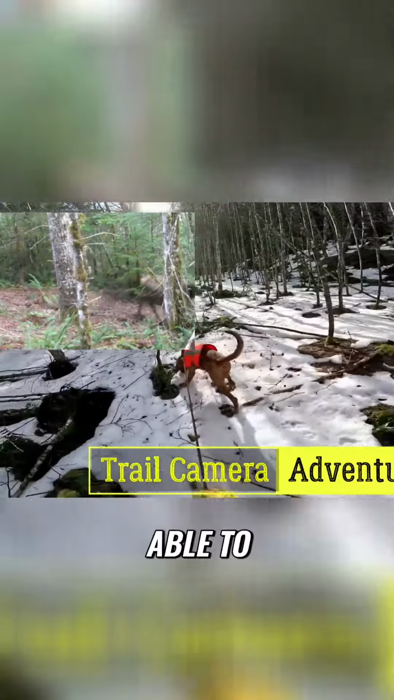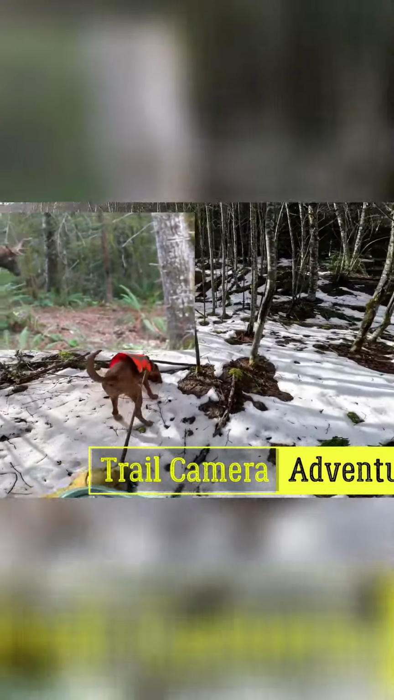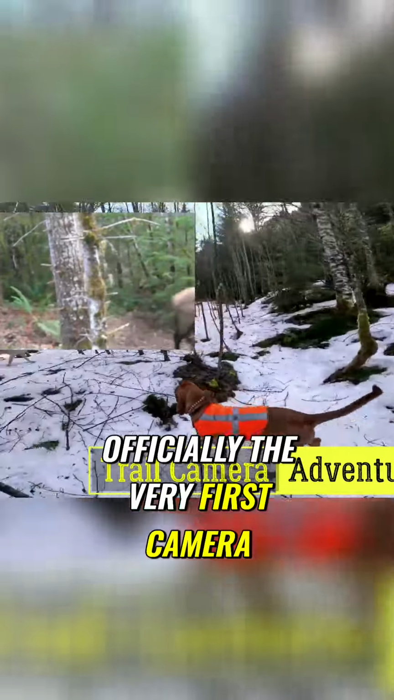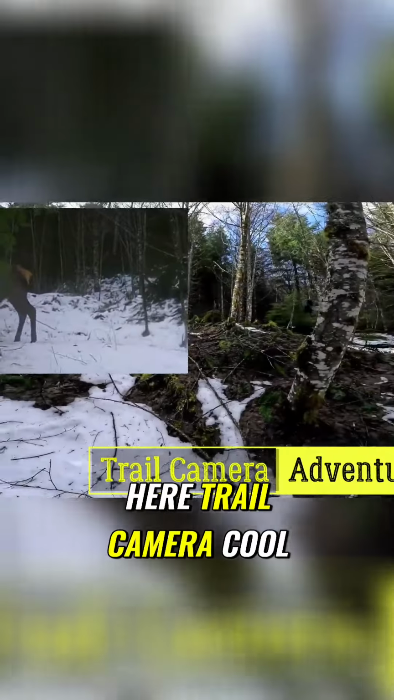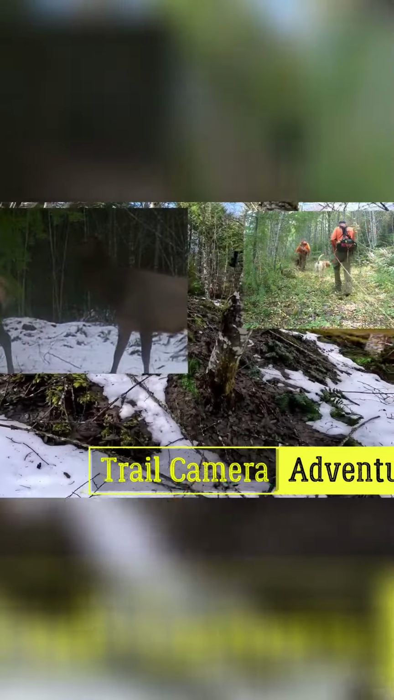We'll definitely be able to see how many animals have been using this. There we go. Officially the very first camera of 2024. Right here, trail camera. Cool. All right, let's get up there and see what we got.